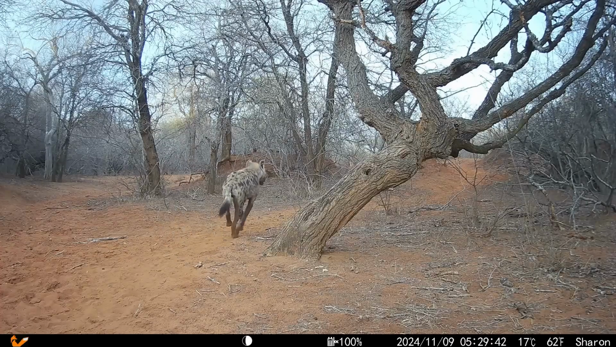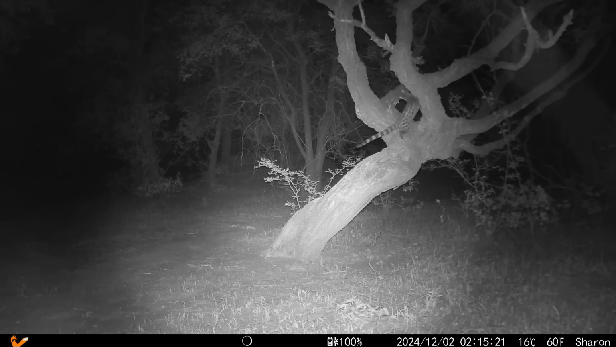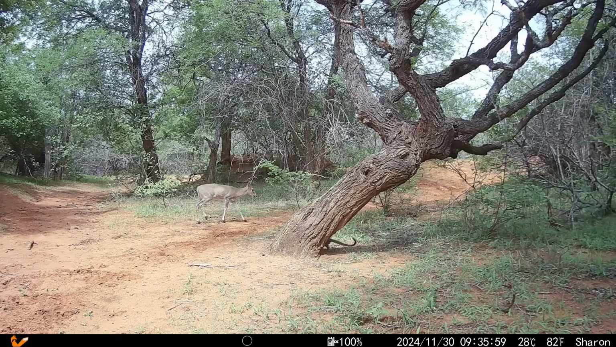As always, Limpy the spotted hyena zoomed by regularly, and the resident genet came past a few times to mark its territory as well. Another small carnivore that visited the tree and that I had never captured on camera before was a slender mongoose.